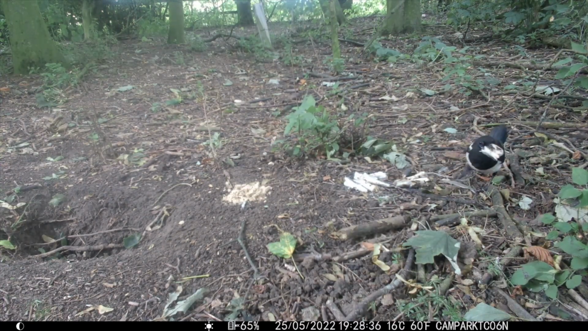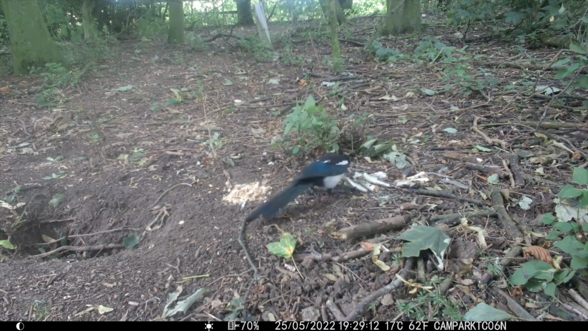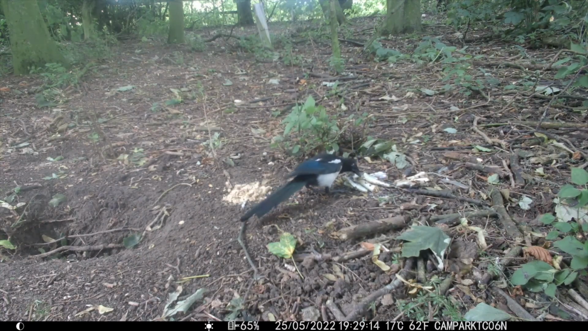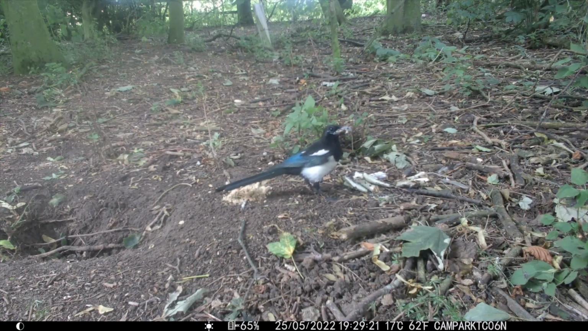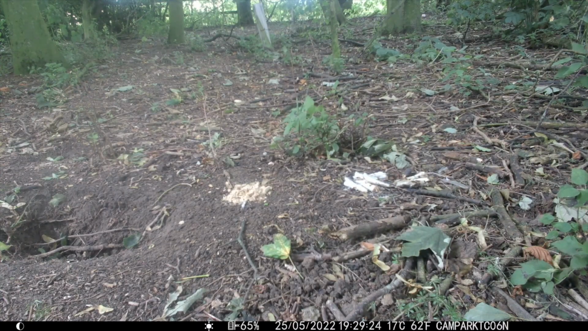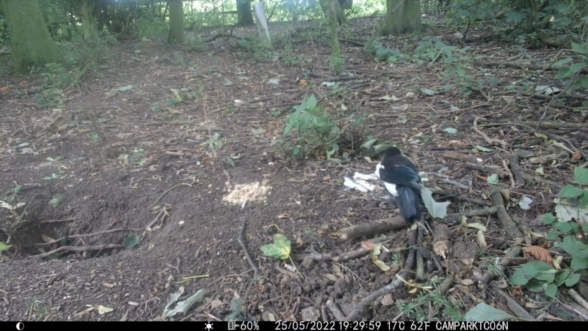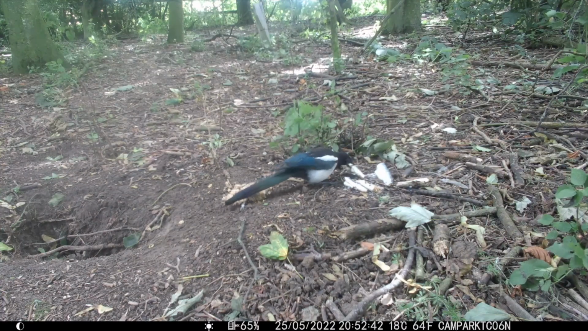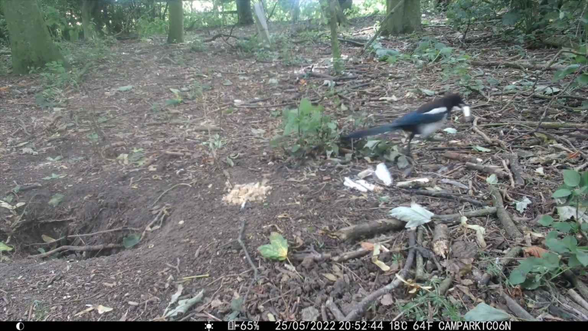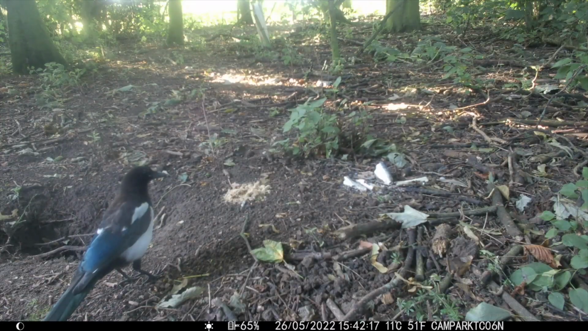Then he comes back for the sardine. Is it sardines? Yes, sardines. Takes it off camera and eats it there. Comes back. Has a little peck. Grabs a big piece. And he's off. Comes back. Grabs a huge full sardine. And he's off. And he just keeps doing this over the few days. He's loving it. But he refuses to eat on camera.